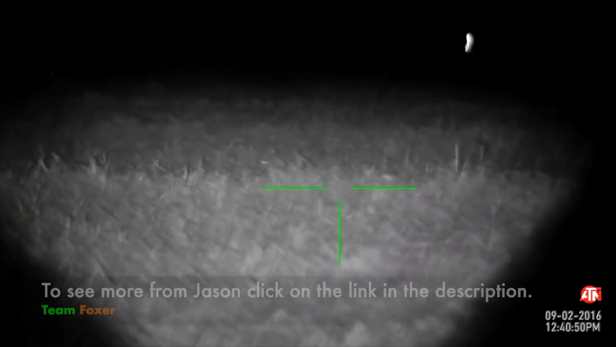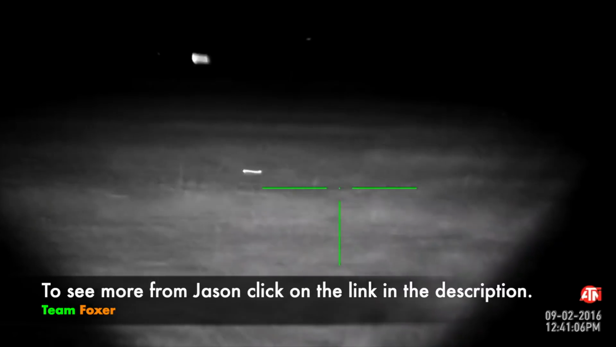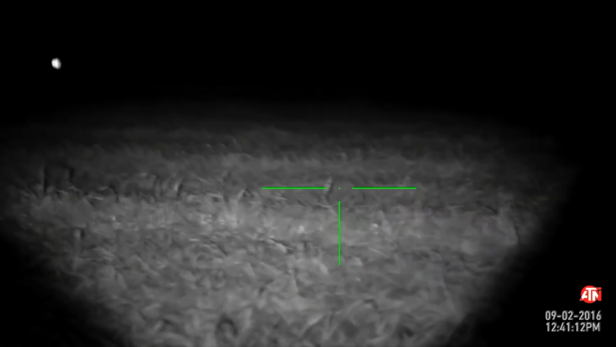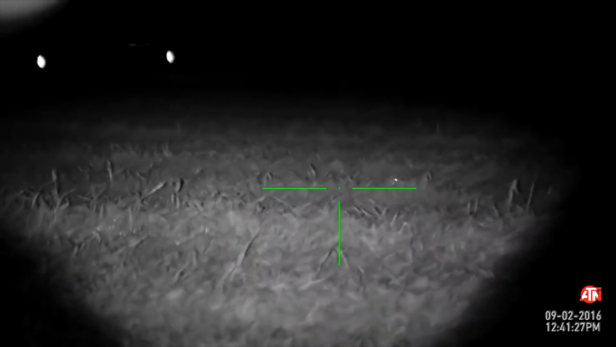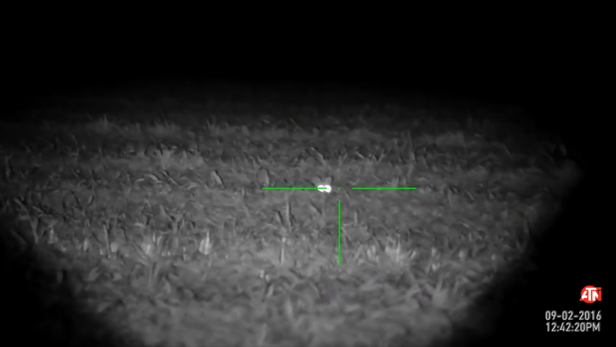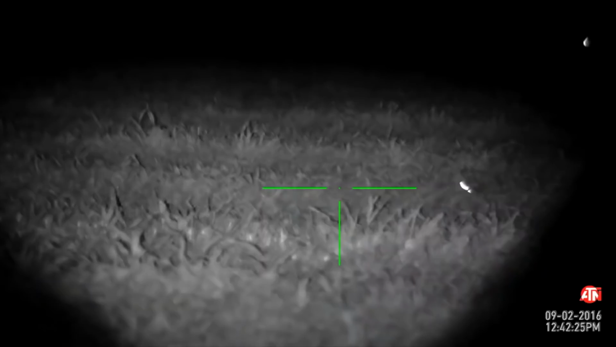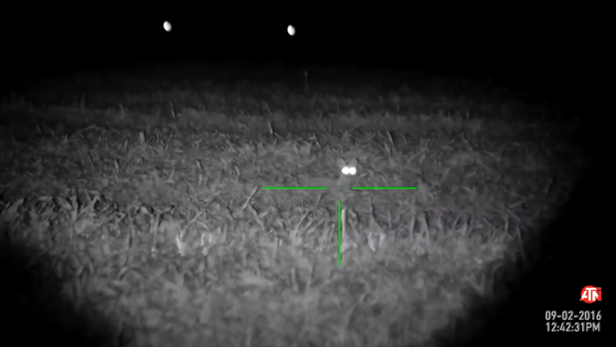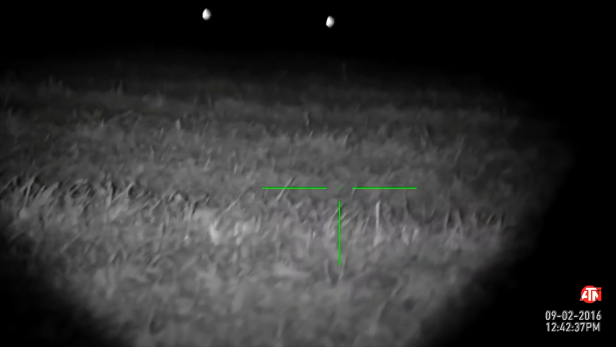Now Jason's up against it here with some tricky conditions, a very calm evening, a young fox in extremely long grass, but he's able to keep his cool, keep calling, and just follow the odd eye shine, and following it there with his ATN X sight. Got him.